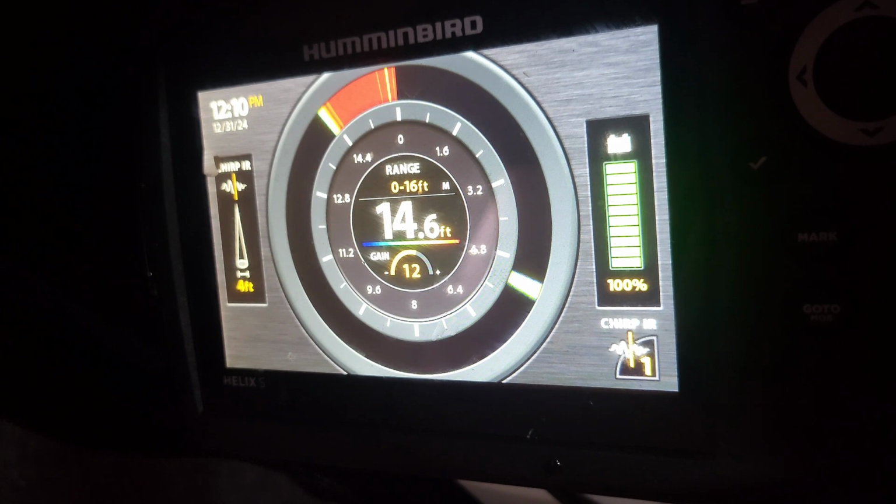Yeah, the pressure change, temperature change, wind direction change, and it's pretty windy out there. I could hear it blowing.